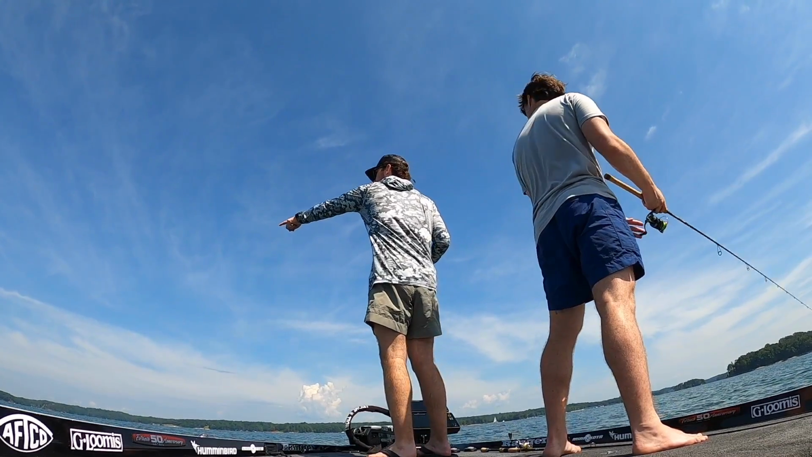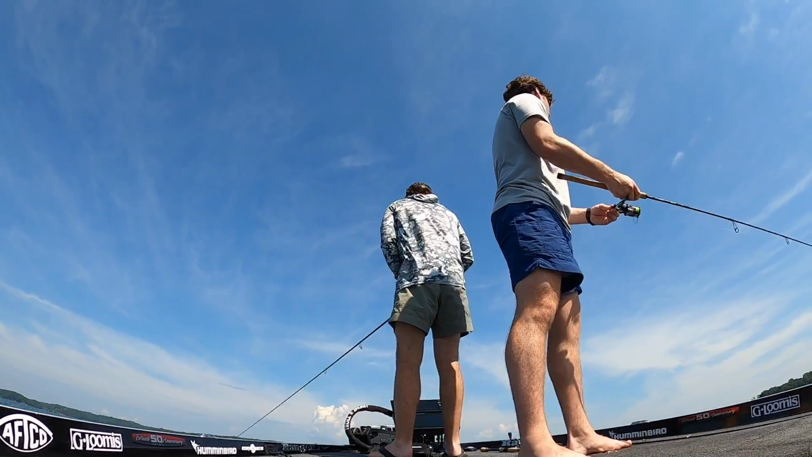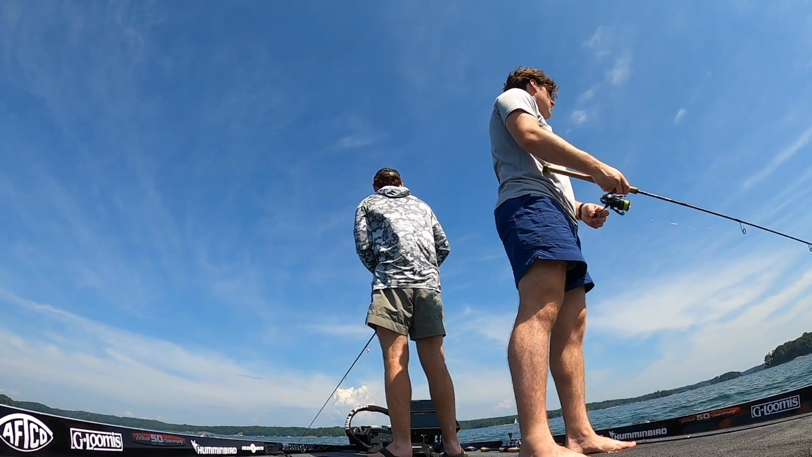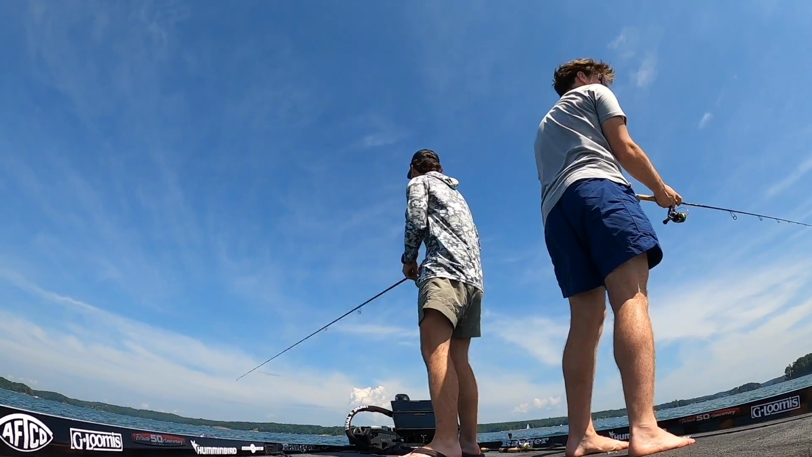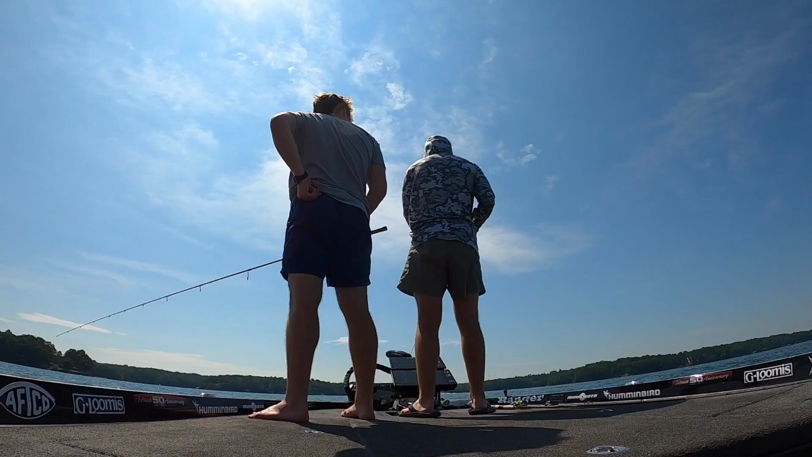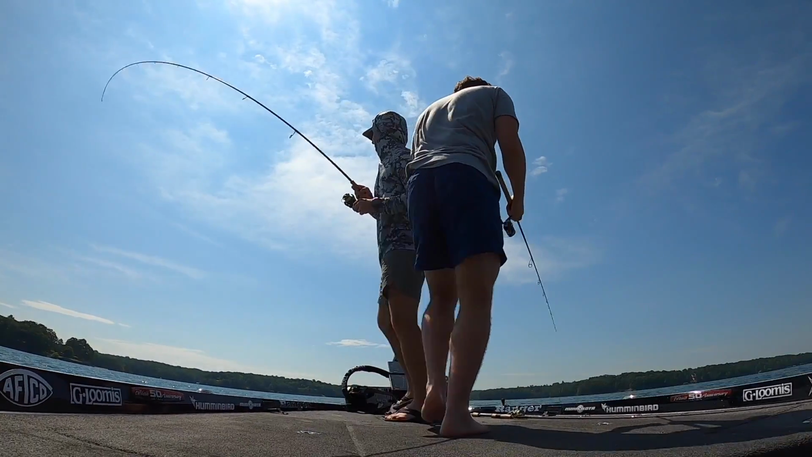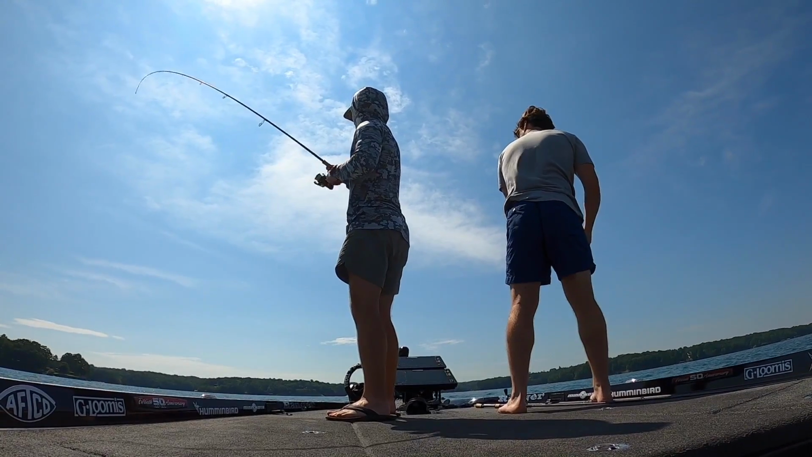Look at that huge gar. Look, you see him? Yeah. That's what we're marking out here. Here they come, Jake. Here they come. Come on, eat it. They came halfway up. Oh my goodness, dude. Unbelievable, bro. Watch out, watch out, watch out. Hooked up.